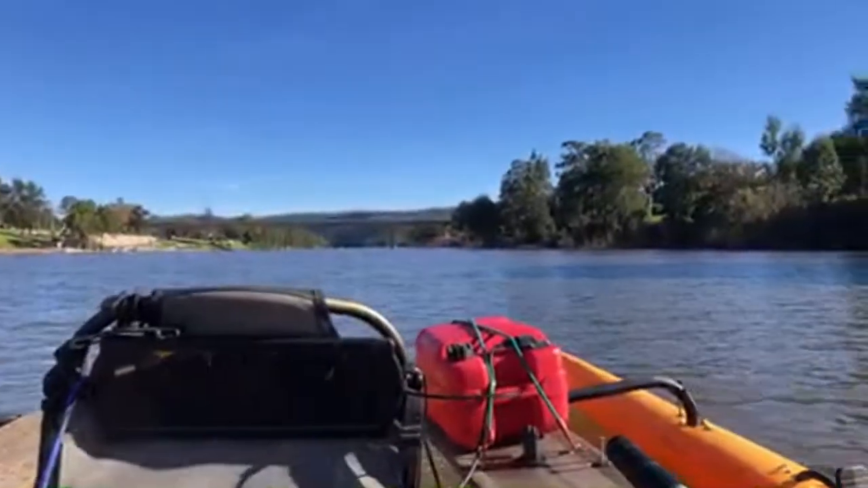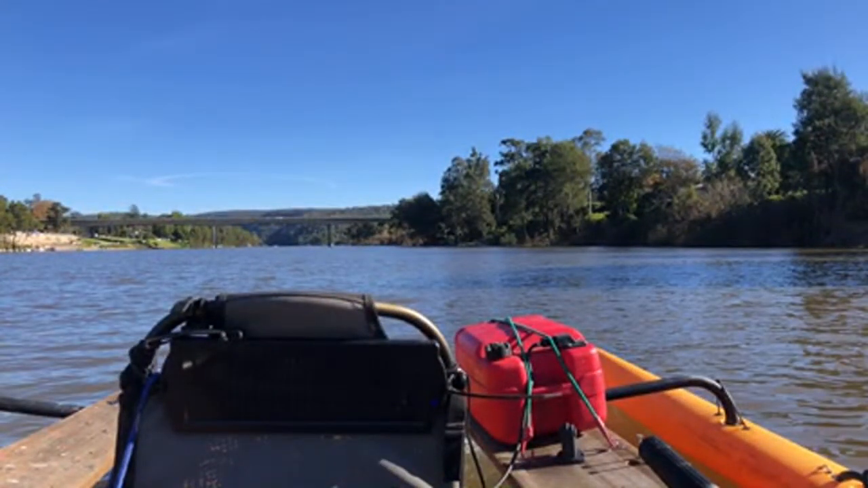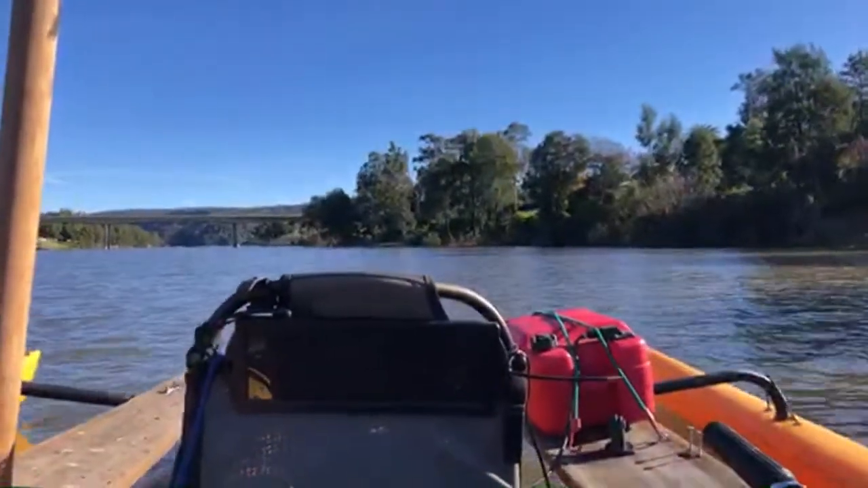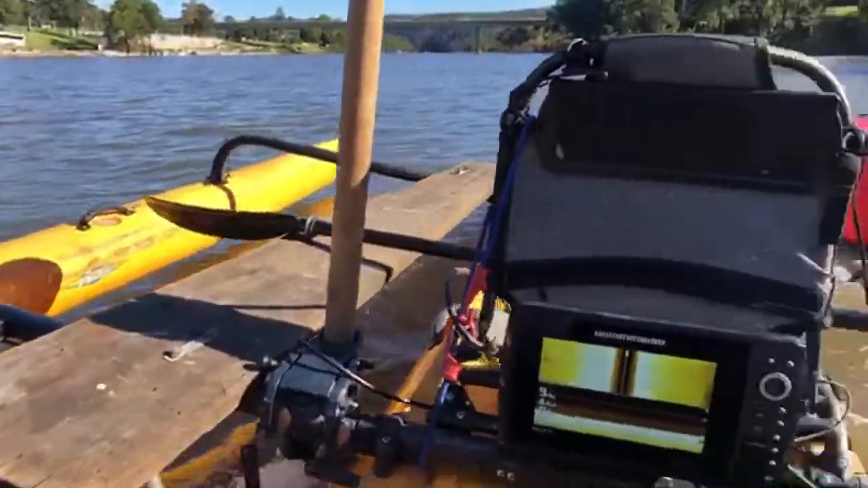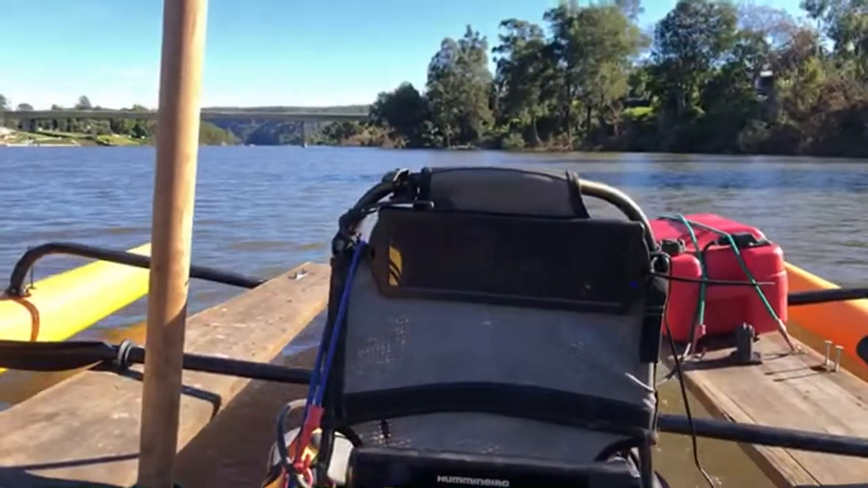Swerving. When I get close to the bridge, I will slow down. Mate, yeah, she's a good kayak, this one. With the side pontoons, it is so stable. Very good for bass fishing too.